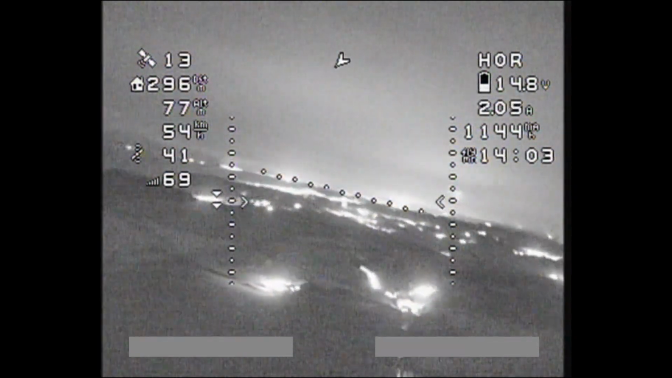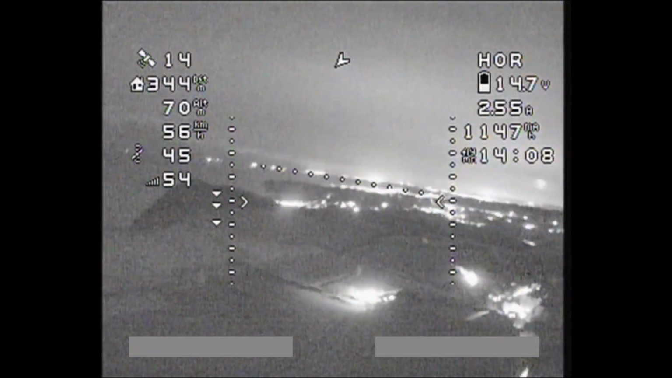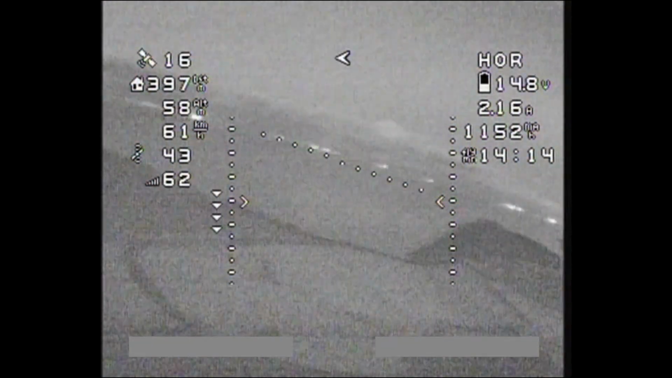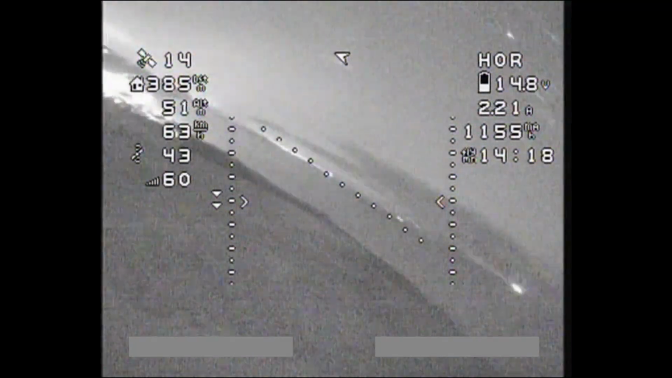So as you can see, flying the aircraft in the absolute pitch black was still totally doable. The Caddx Infra is just an amazing camera. Honestly, I can't stress enough how dark it was at that location. I don't think I could have found a much darker location unless I went to the middle of the desert or something.